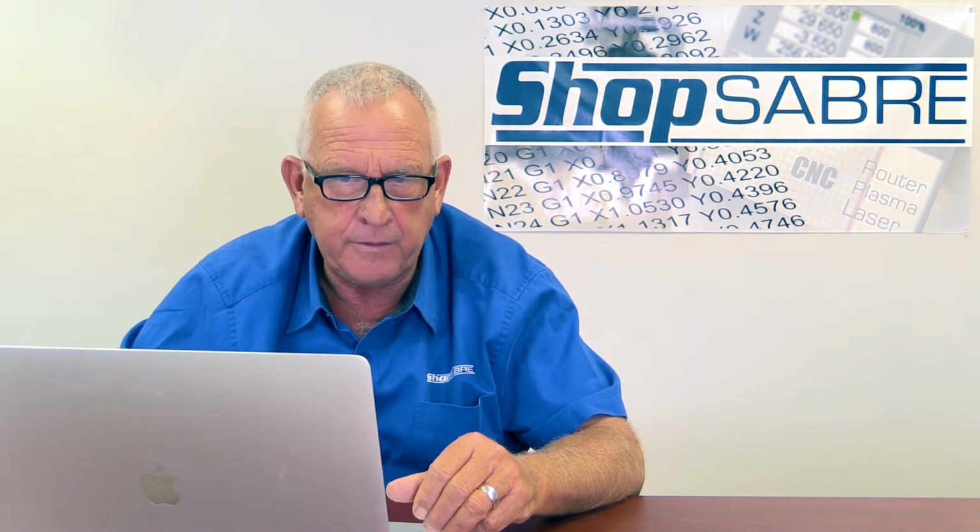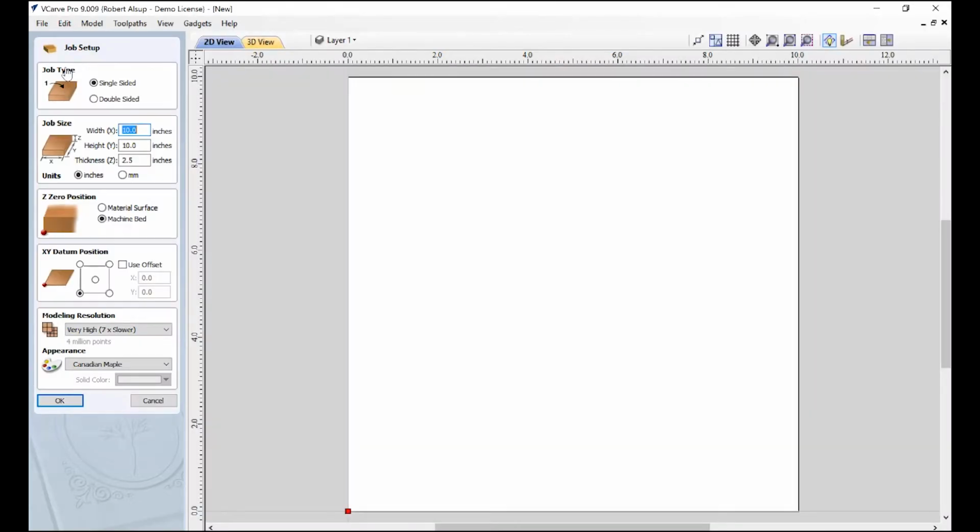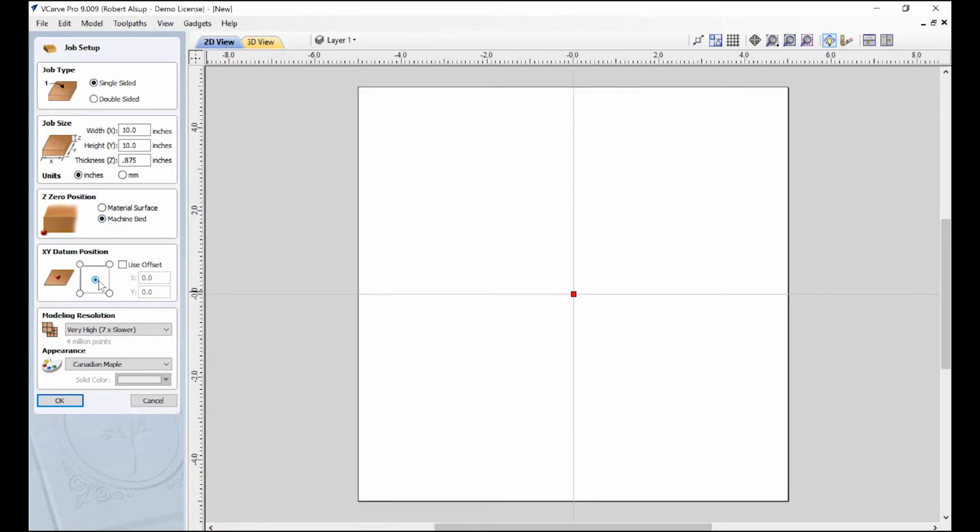So we're going to create a file. The first thing I'm going to do is define the material size, and it's going to be 10 by 10, about 0.875 thick. Okay, we're going to touch off. We're going to tape this down to a spoil board, so we're going to touch our tools off to there. I'm going to make the origin the middle. The origin is going to be the center of the drawing, so when we put our boards on the table, we line it up that way, and we'll hit OK.